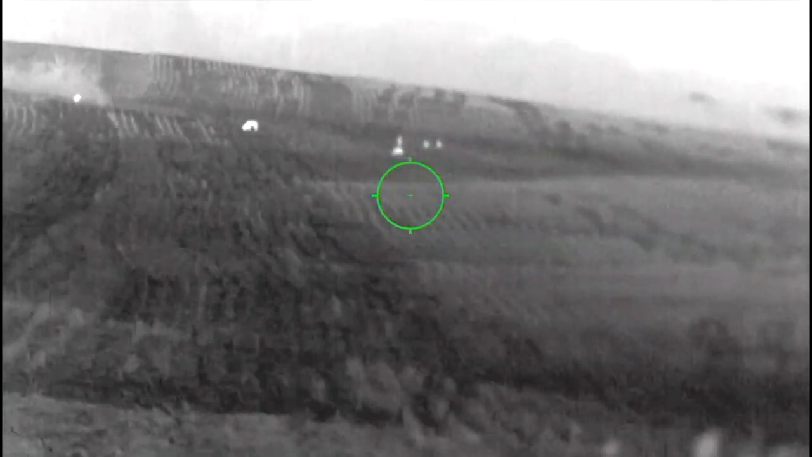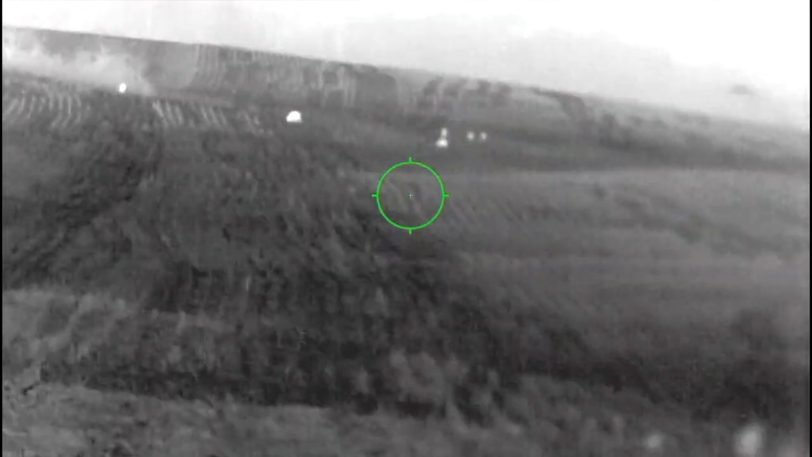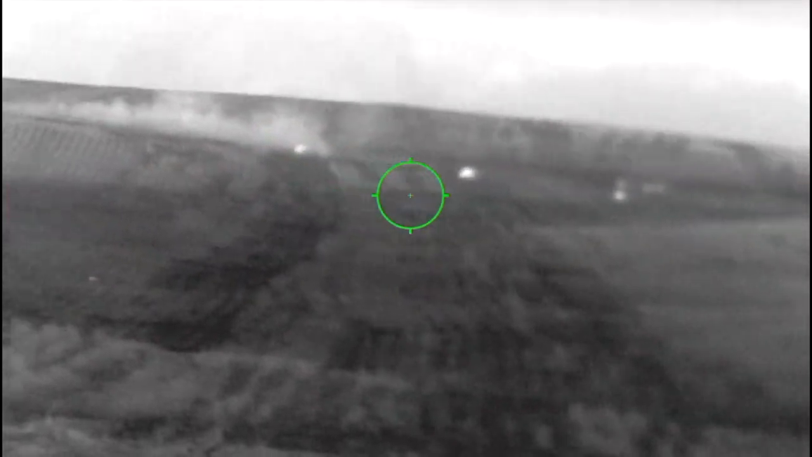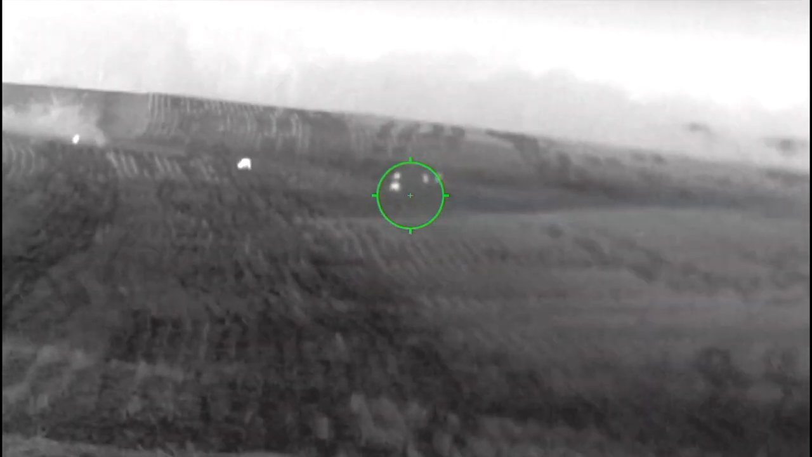Maybe 700 yards. The top of that hill in the background there is about 1,050 yards. And that's about the longest shot I could take. I just refreshed it there. That's what the freeze was. You have to refresh it every once in a while. It clears up the pixels and makes it better contrast.